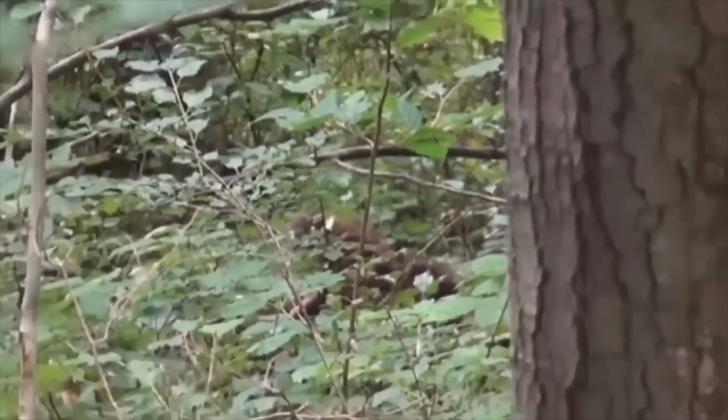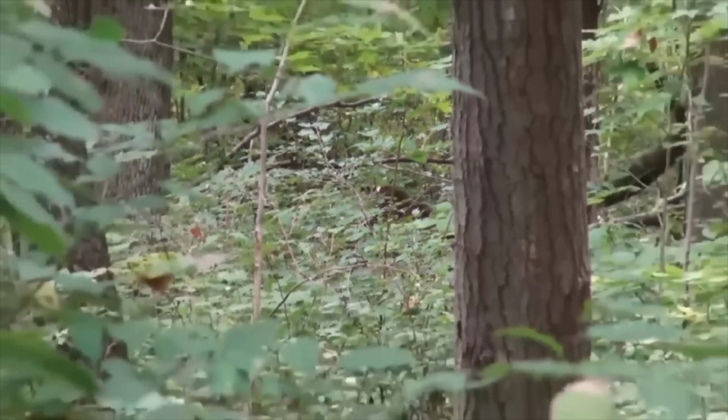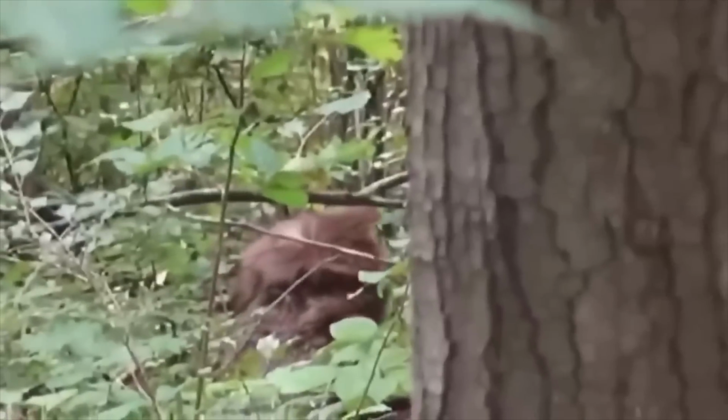For 15 long minutes, this thing just sits there, partially hidden in the brush. Its broad, furry frame clearly visible, but just out of clear view. We really need it to stand up or to show its face. But here's the kicker. In all those minutes of raw footage, this creature never fully reveals itself.